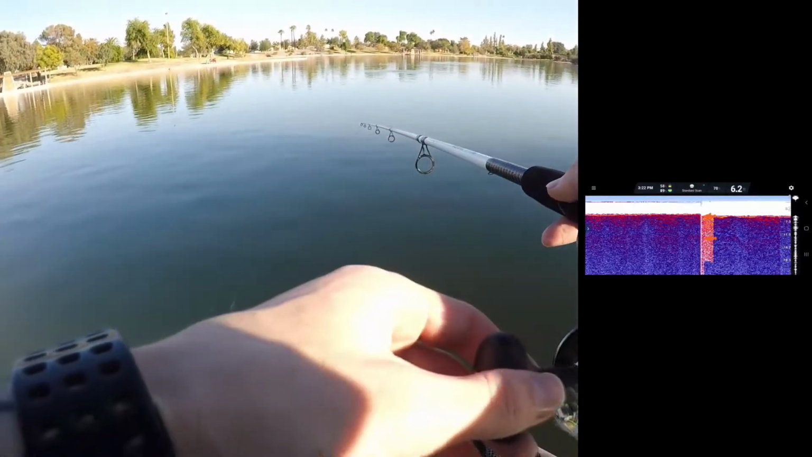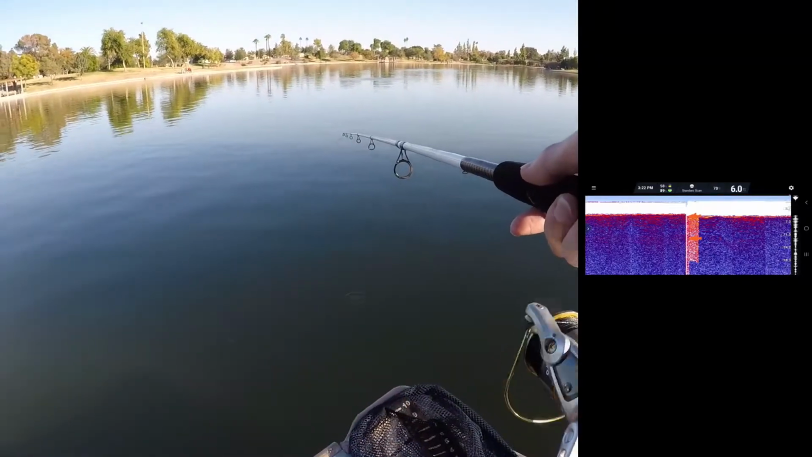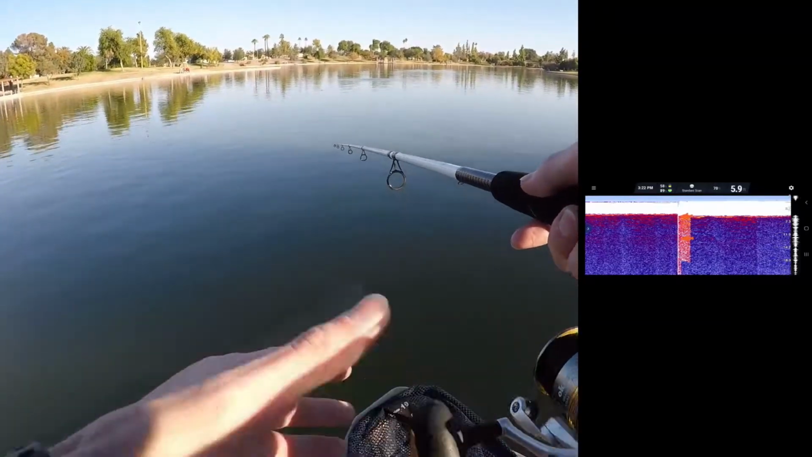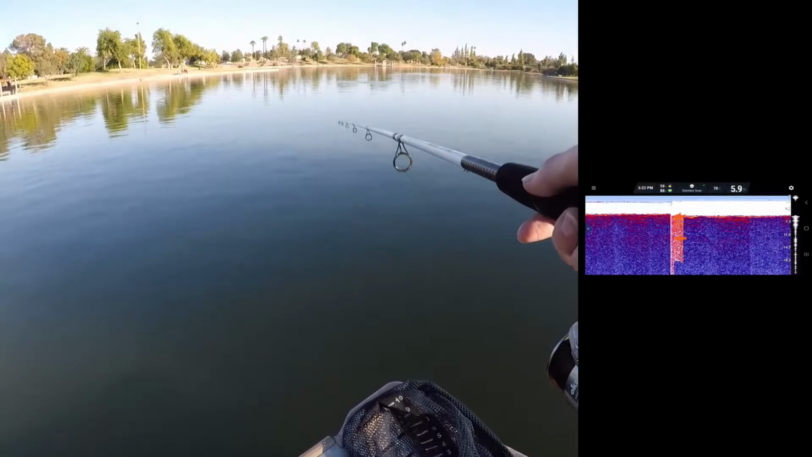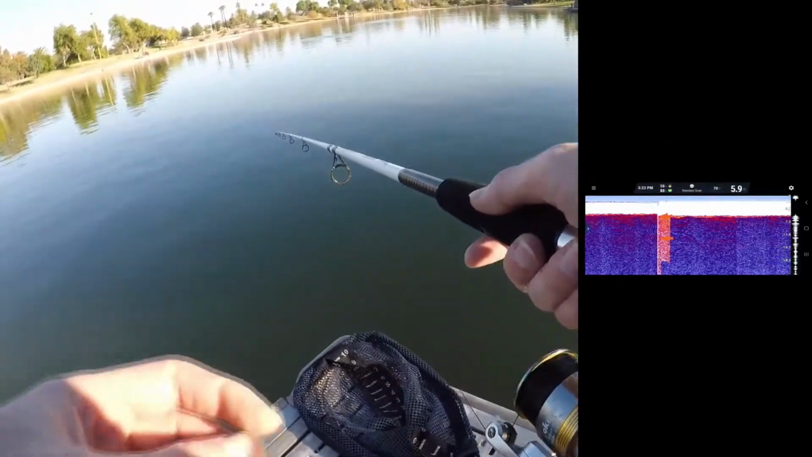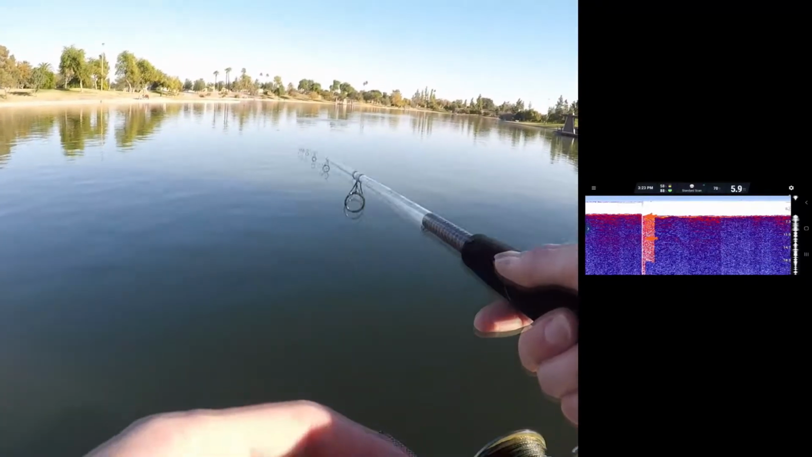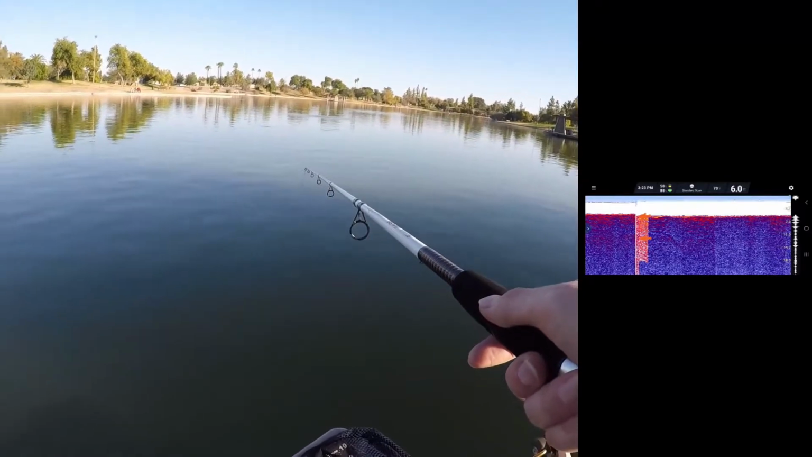Now, I will say the only downsides are: do not use this as a replacement for an actual transducer mount for an actual fish finder. You can't really put waypoints onto this. You can, but it would be on the GPS side of this rather than where you actually are.